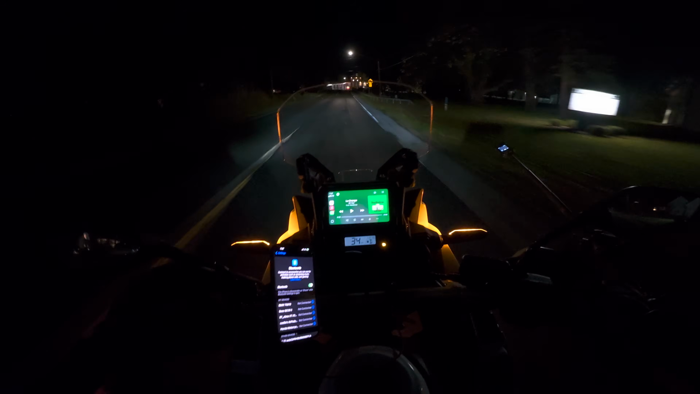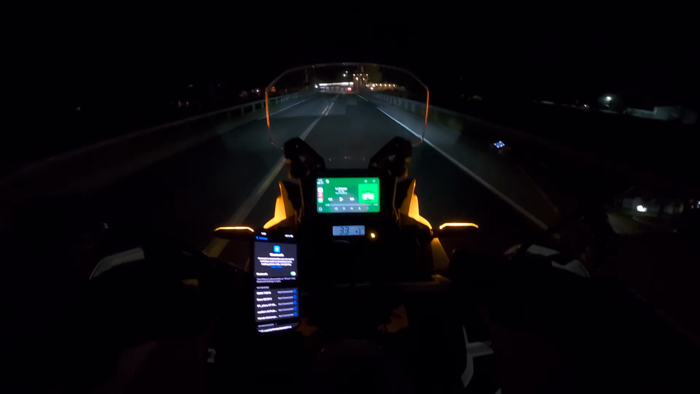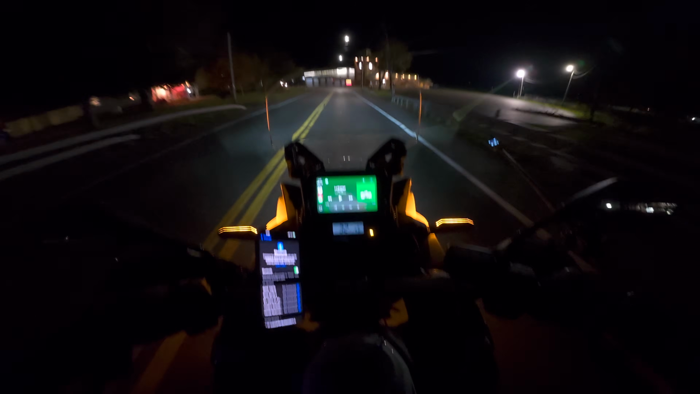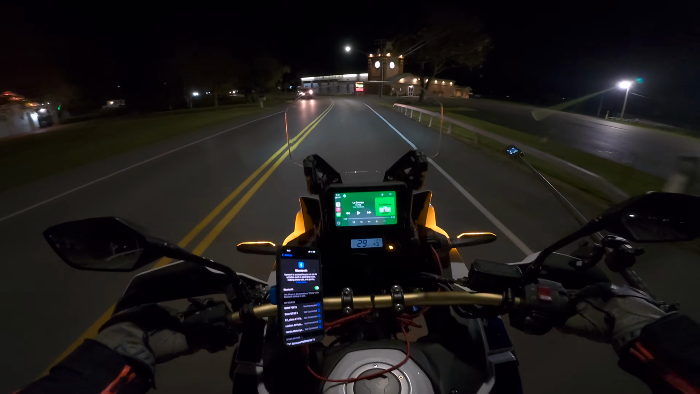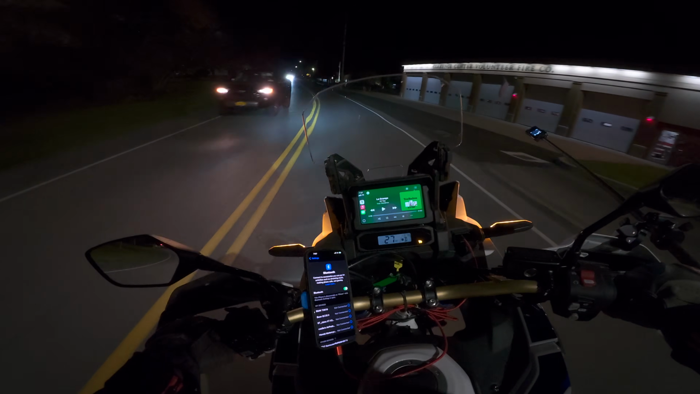I love this bike at night, and I love that it's lighting the shoulder of the road. I hope this comes out on the camera. All right, I don't have my high beams on. This person's driving a little fast. I don't have my high beams on.